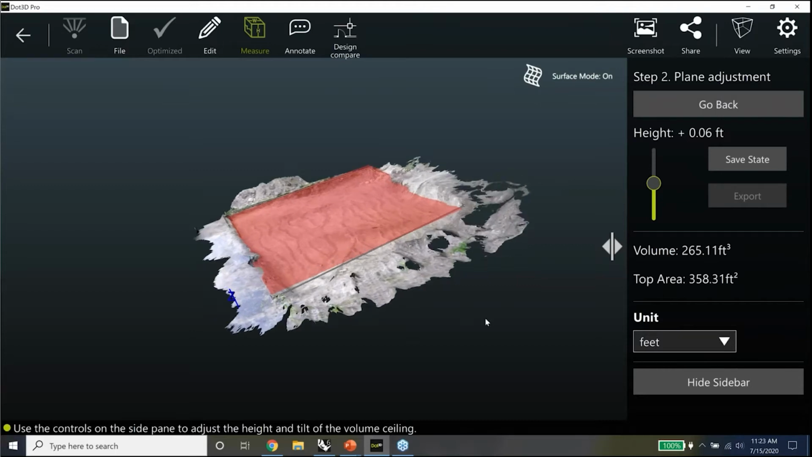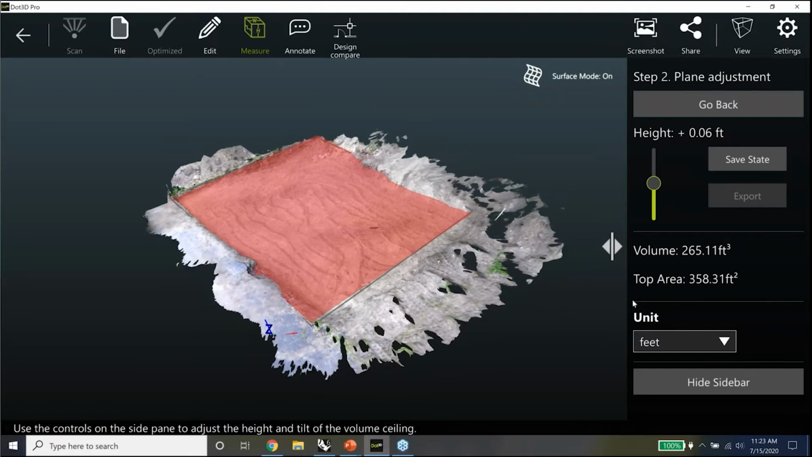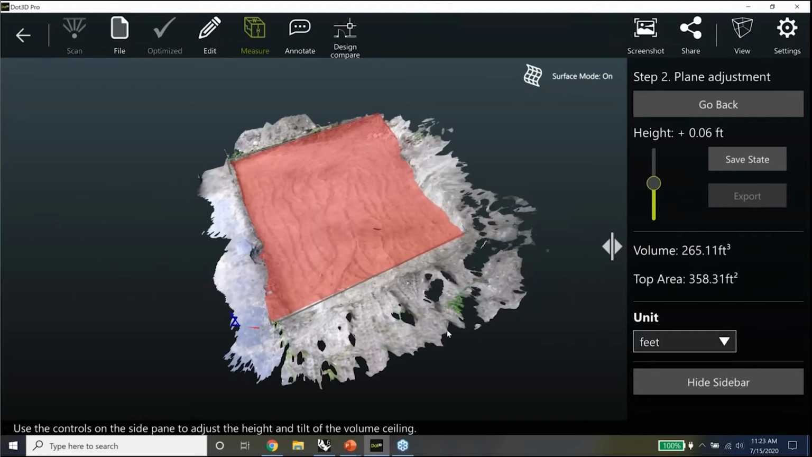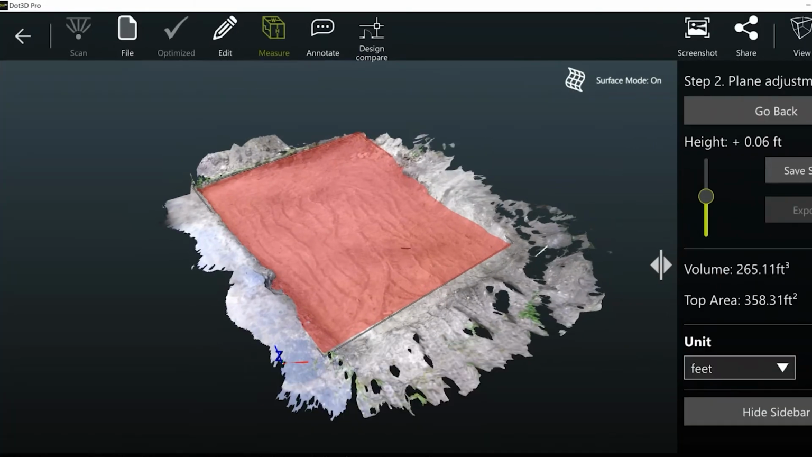We will have some tilt controls in the future. So this is approximately the volume. I get 265 cubic feet. And you can see there's a little manual adjustment to it. So let me go back